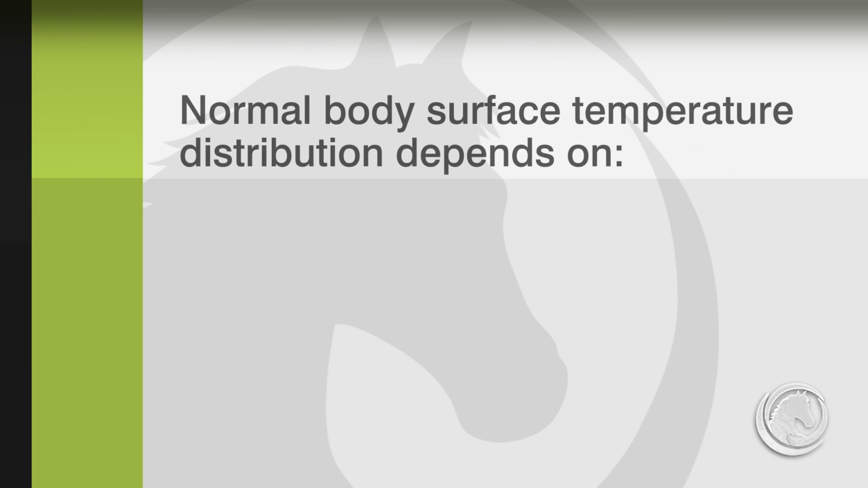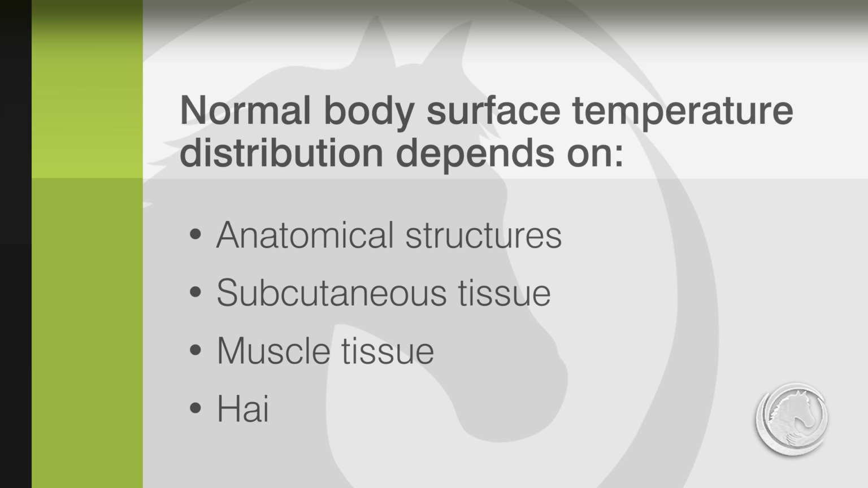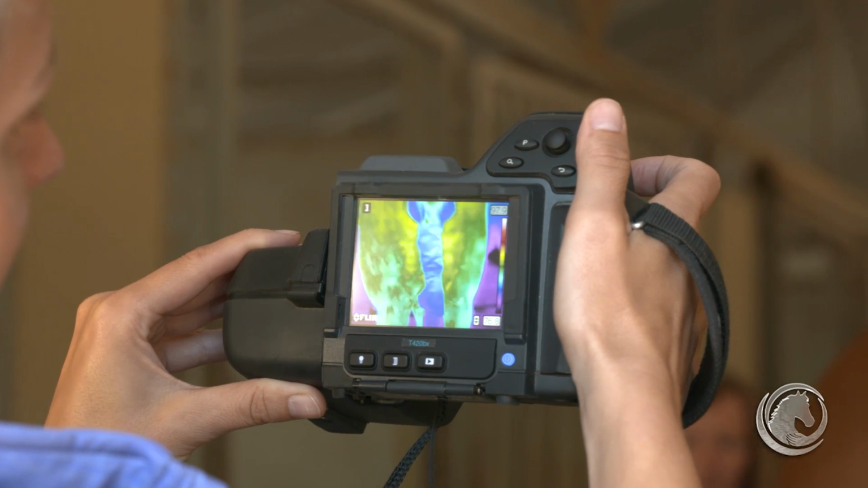Normal body surface temperature distribution depends on anatomical structures, subcutaneous tissue, muscle tissue, and hair coat. In interpretation of thermographic images, we compare symmetrical parts of the body, so we always have to make sure that we take the images of both sides of a horse.